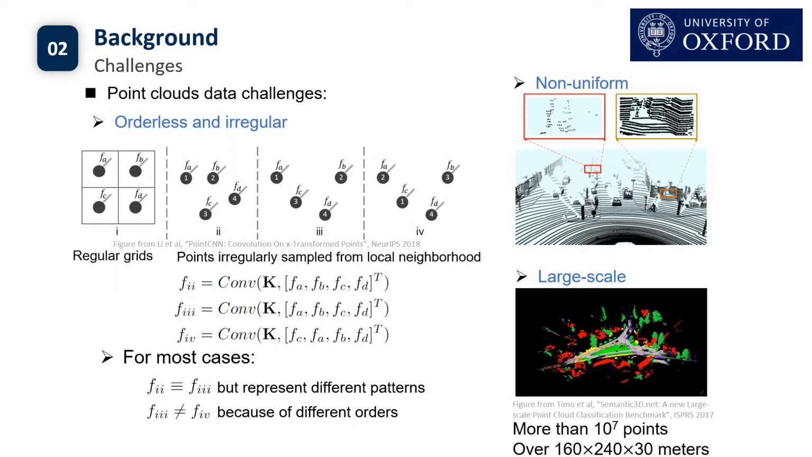As shown in this figure, if we directly applied a regular fixed-order kernel on this data, for most cases, F2 is always equal to F3, but in fact, they represent different patterns. On the other hand, F3 usually not equal to F4 because of the different orders, but indeed they represent the same pattern. This is the reason why we cannot directly apply standard convolution on unstructured point clouds.